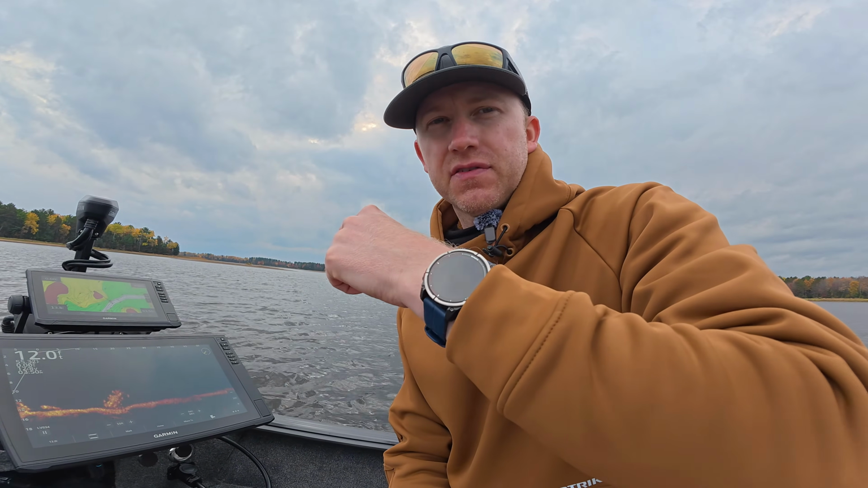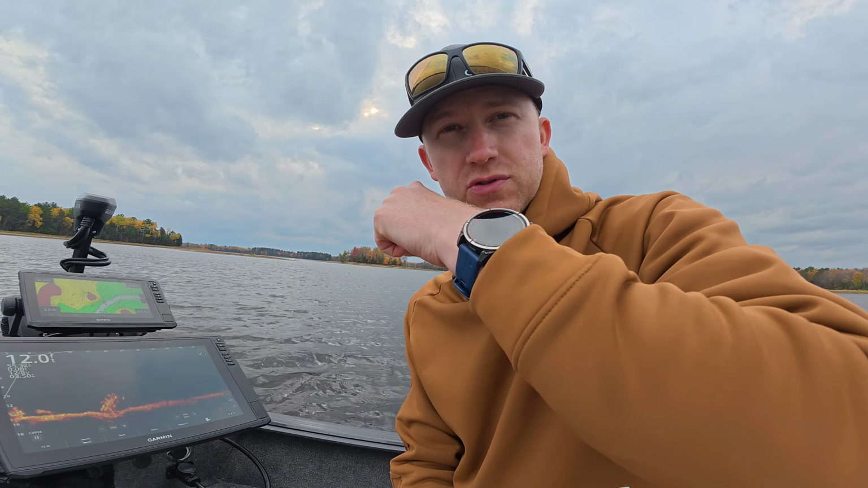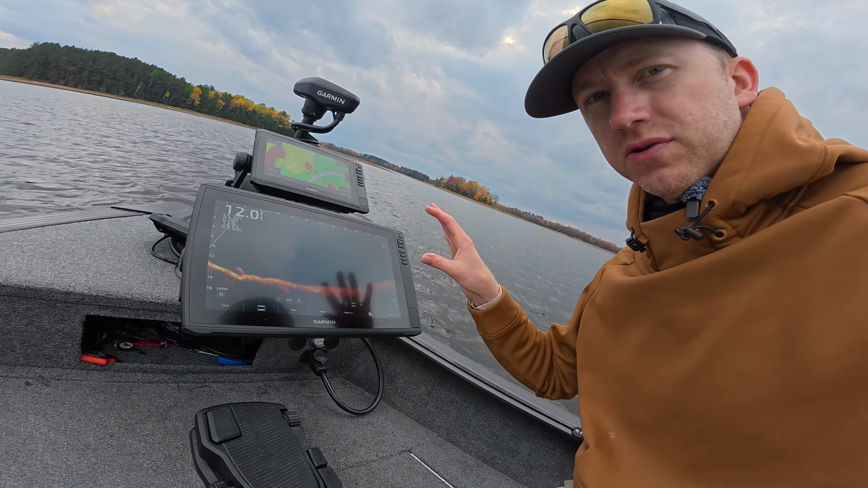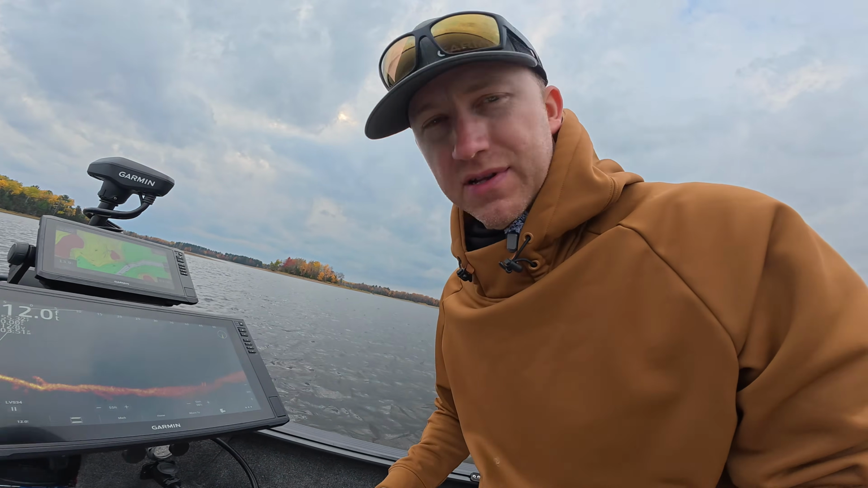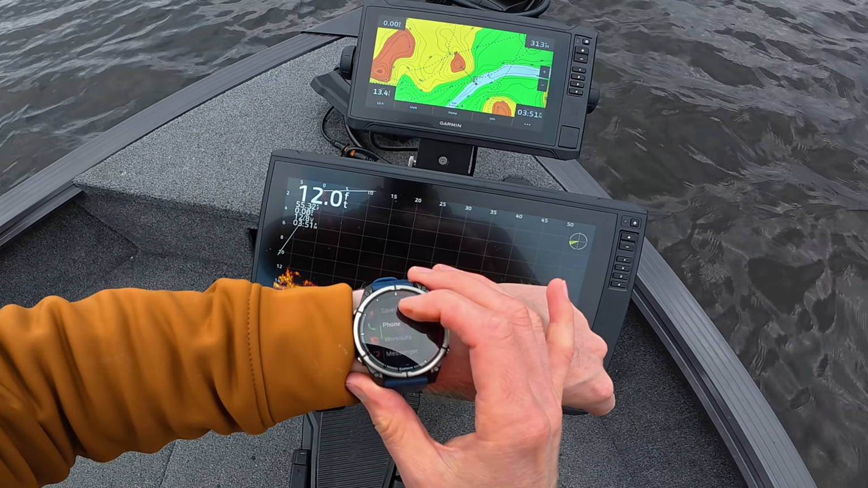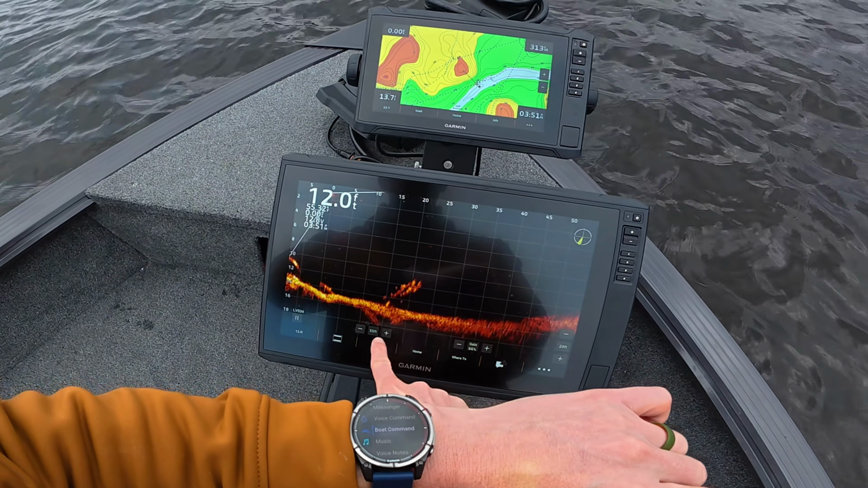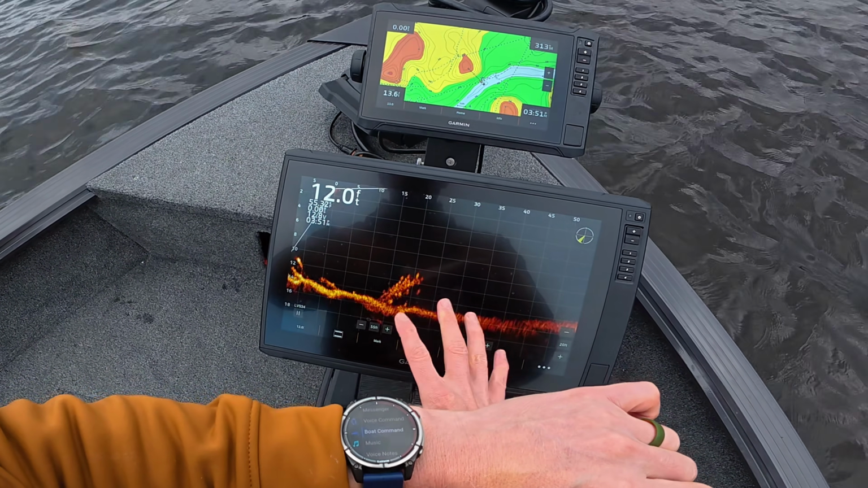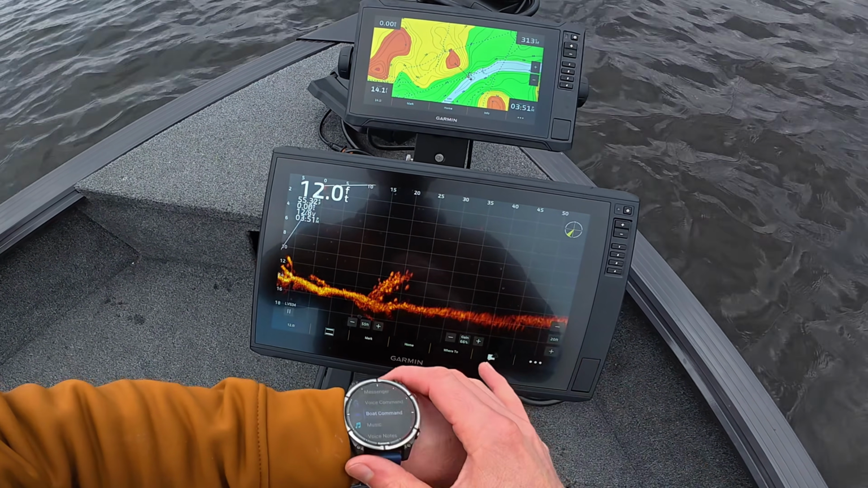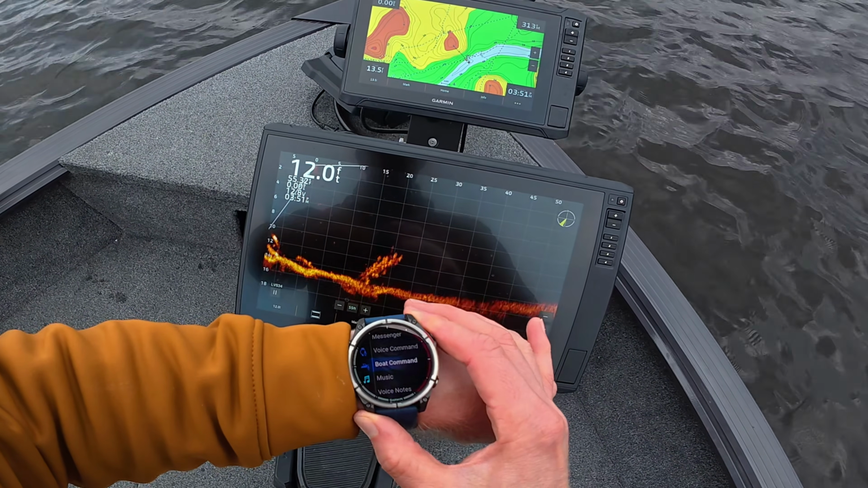Another cool feature of the 16-inch, you can connect your Garmin watch. And with that, there's several different things you can do, but one of the new features is there's voice controls that you can use through your watch to control your unit. So we're gonna show you a couple of those right now. What you do is you go into the menu here and we go down to boat command. We click boat command, and what you'll see right on the bottom here is a line that shows up that basically lets you know that the unit is listening. So we're gonna change this display here all through voice commands.